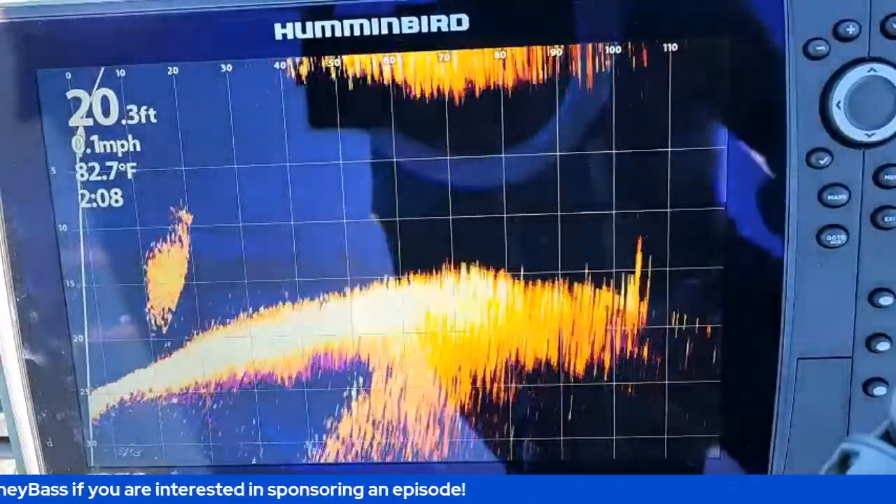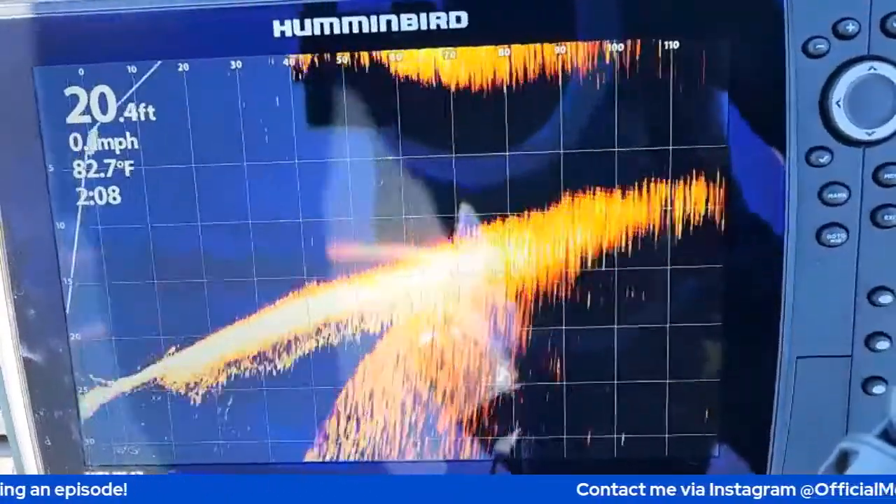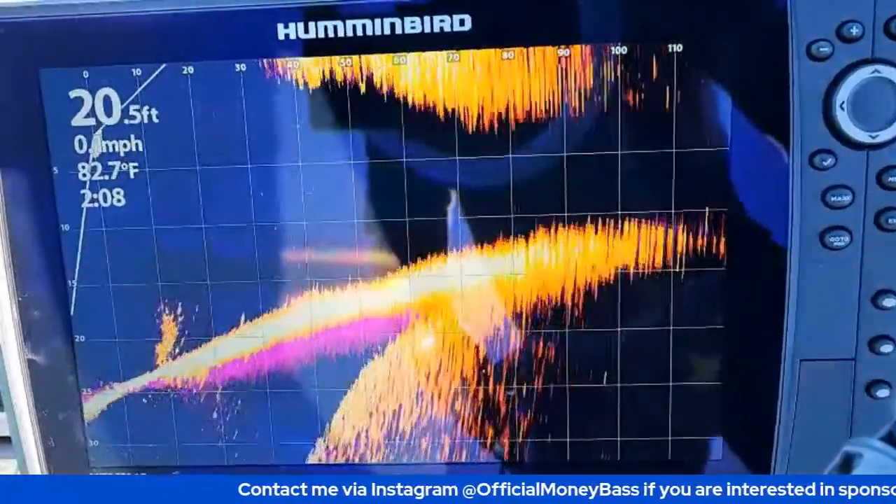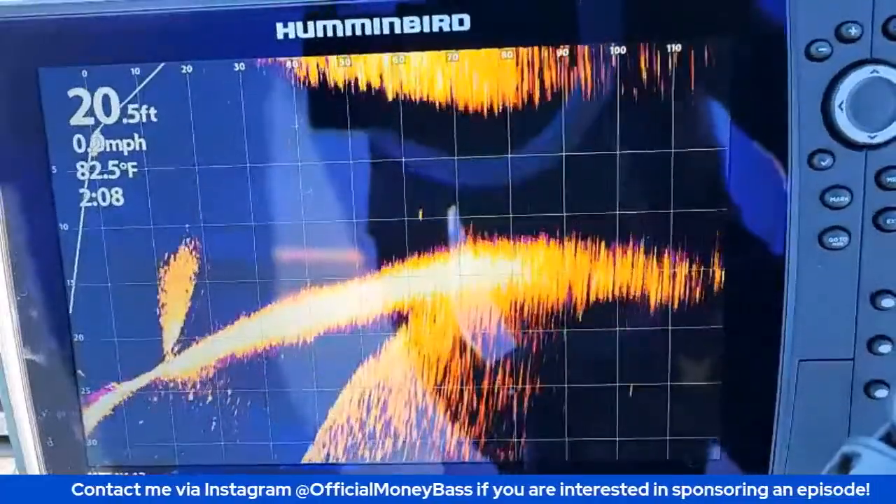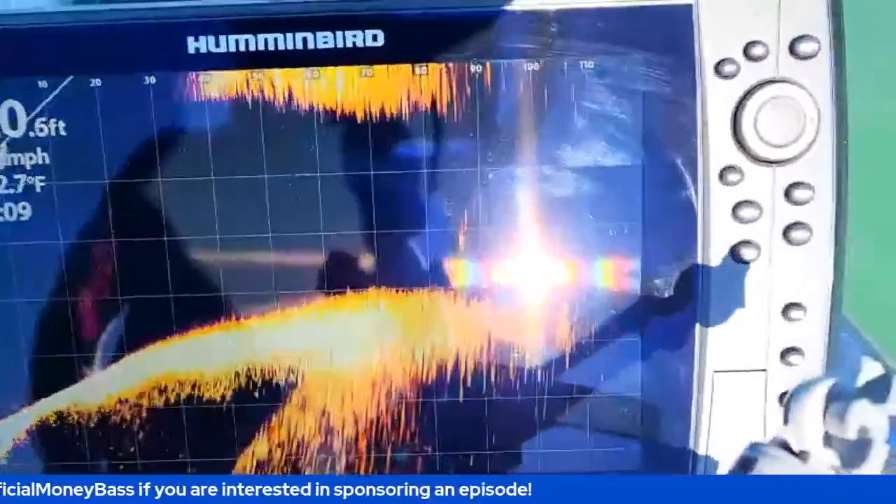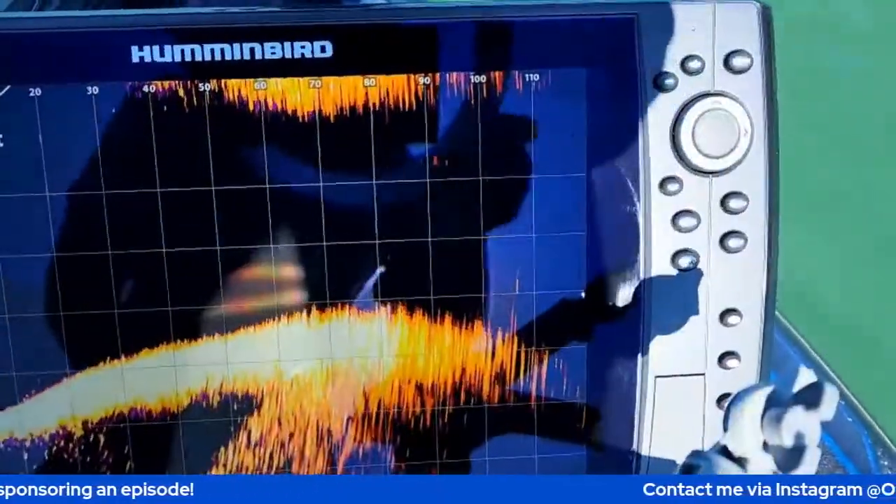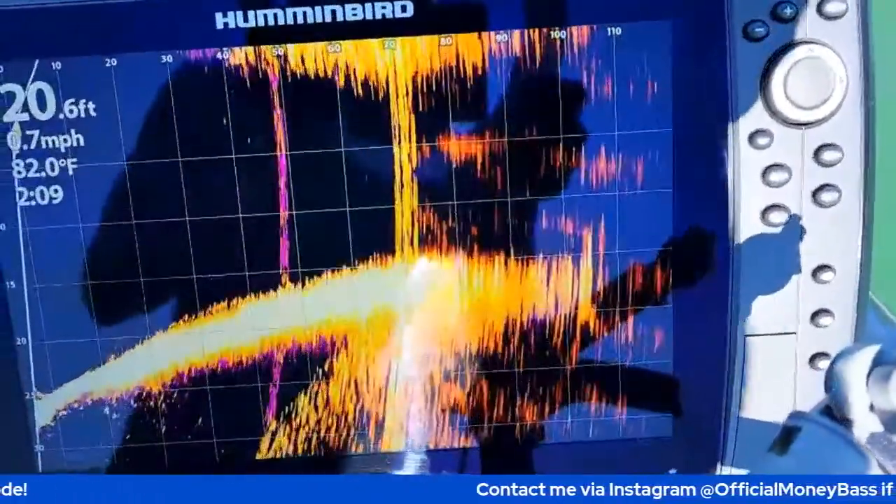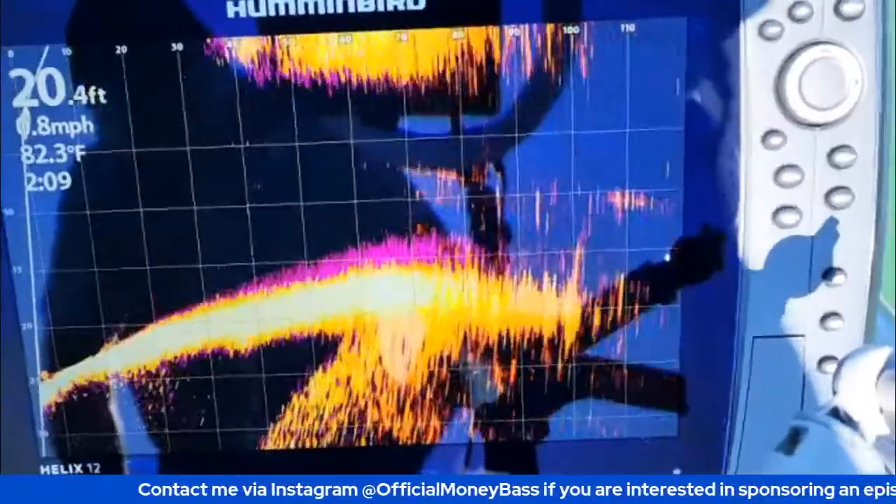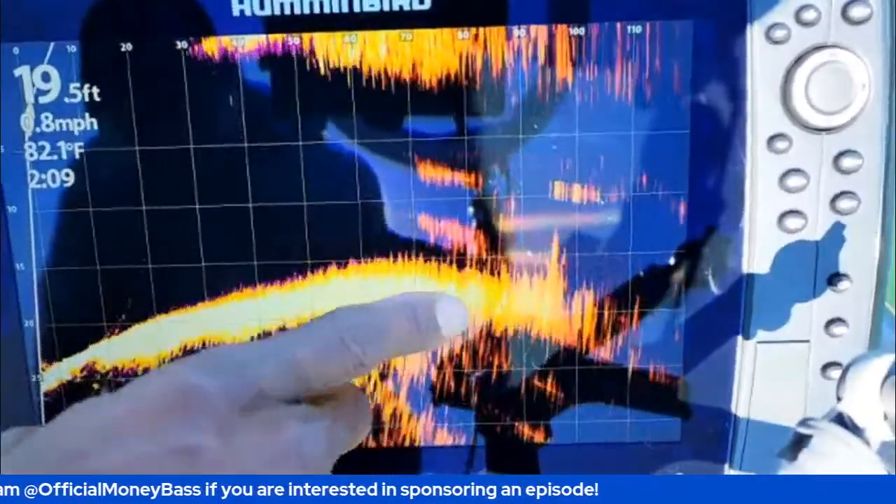All right, so what we're going to do now is go ahead and begin moving closer to that cover and structure, and I'll just keep scanning so you guys can see exactly the same things that I'm seeing whenever I'm moving out closer to that brush pile. All right, just make sure we have everything lined up. All right, there we go. So you can see those fish moving around right there.